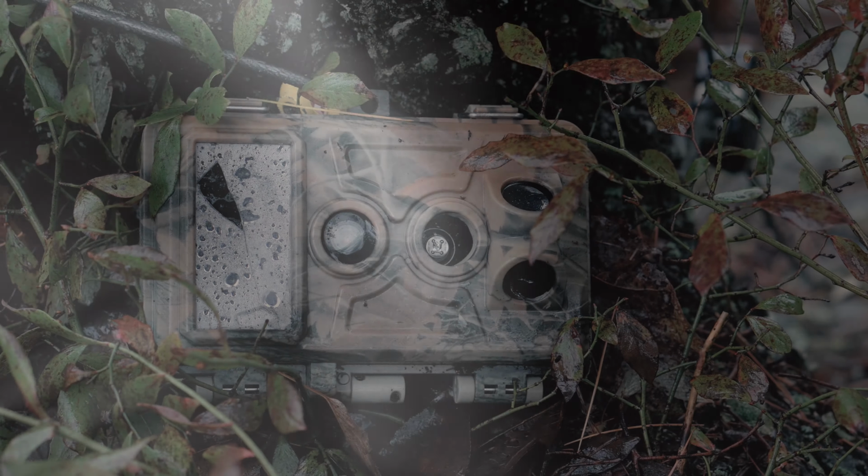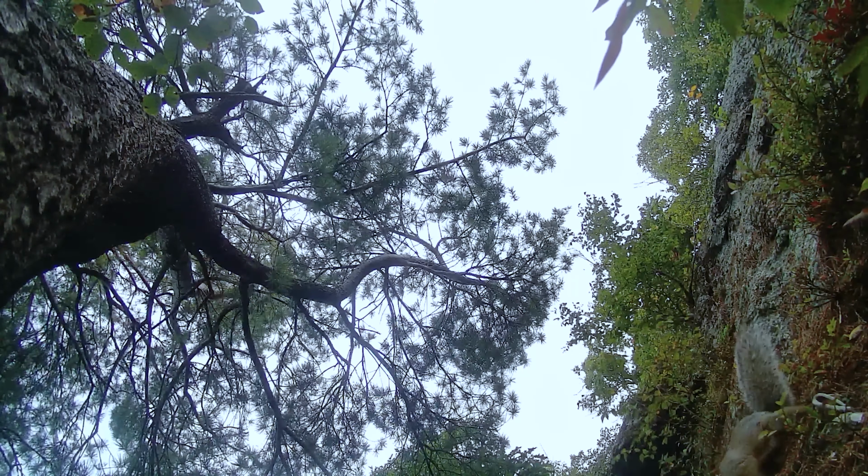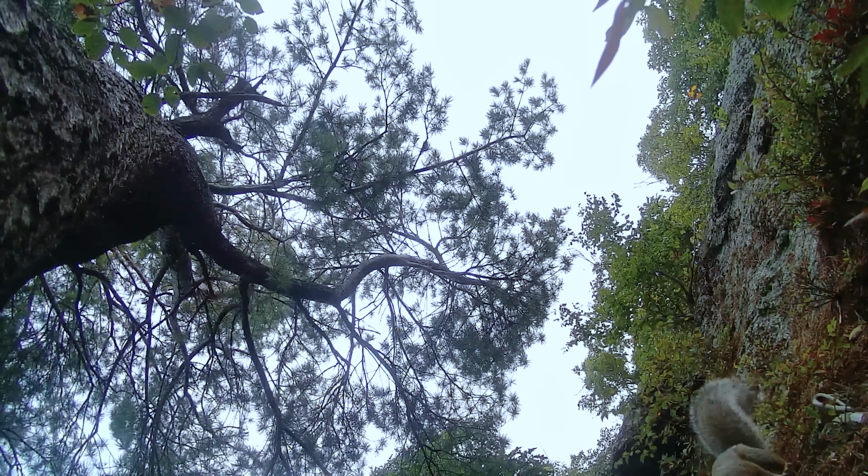Eventually, the bear returned to finish off the camera. And here comes our curious squirrel coming over to inspect the damage.